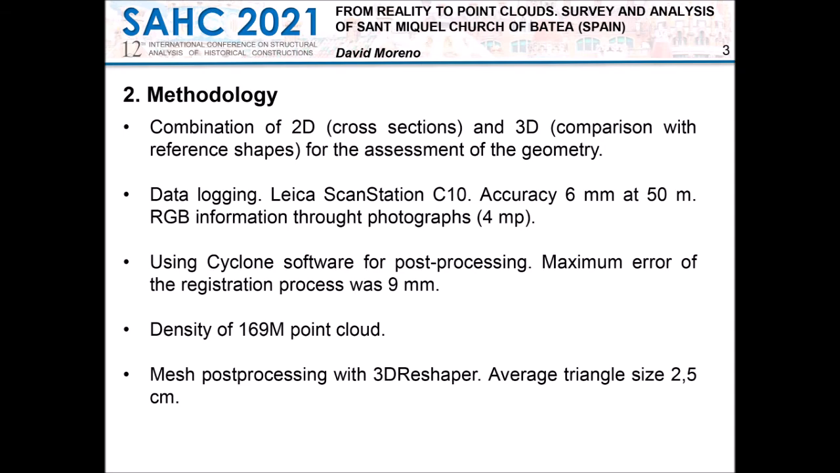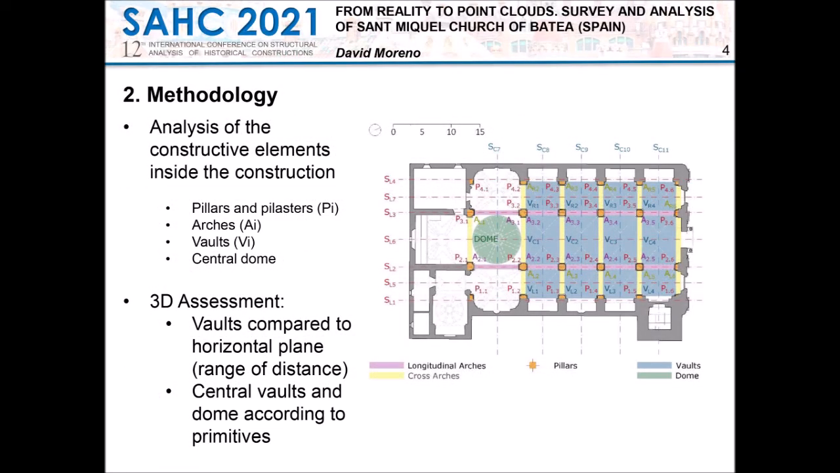Prior to the assessment, all the fundamental construction elements were discretized, these being the pillars and pilasters, which have a codification of P, arches, A, vaults, V, and finally the central dome. Following are the main parameters to be registered and established, and the corresponding 2D or 3D process to obtain them. The 2D study was based on the thorough sectioning of the construction elements and compared the difference between equal points between the elements to identify possible movements.